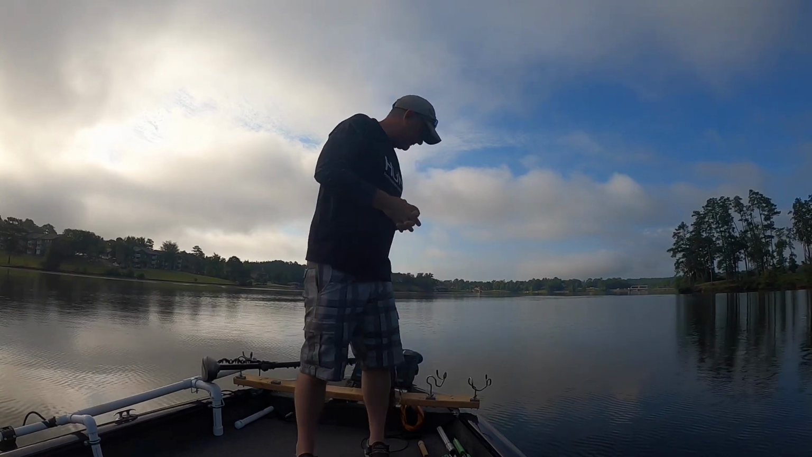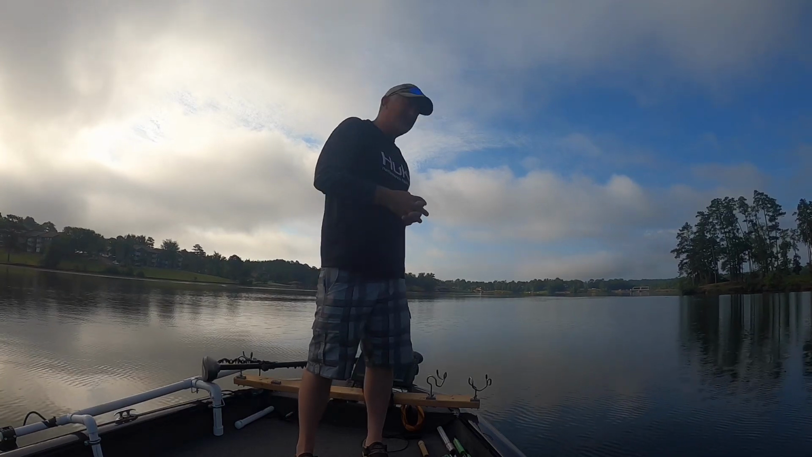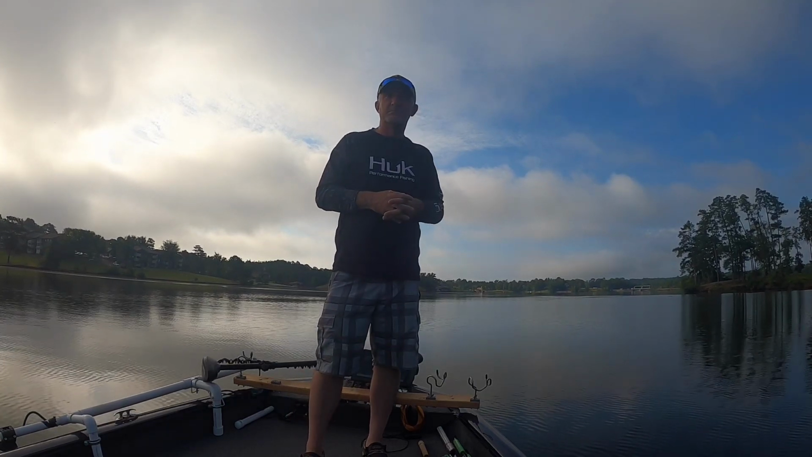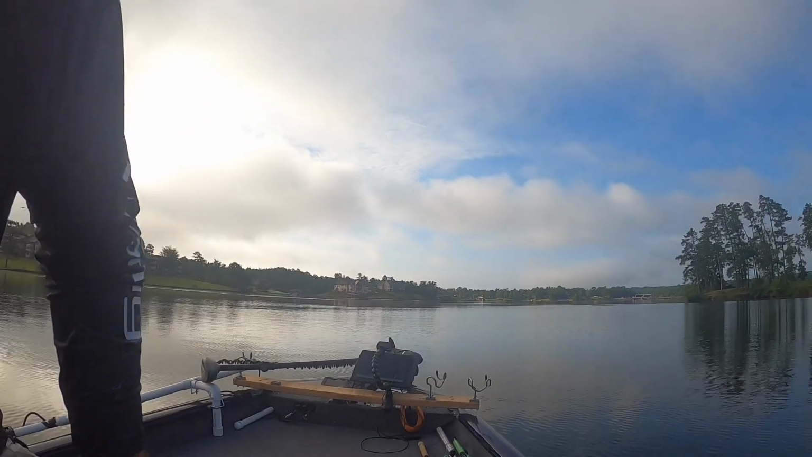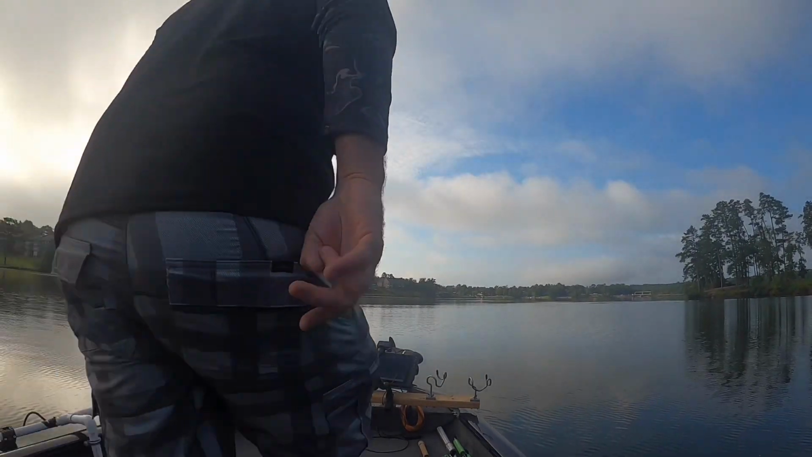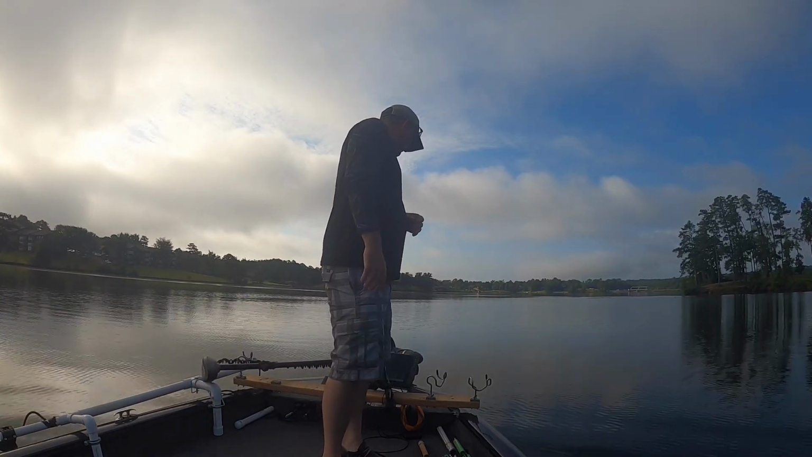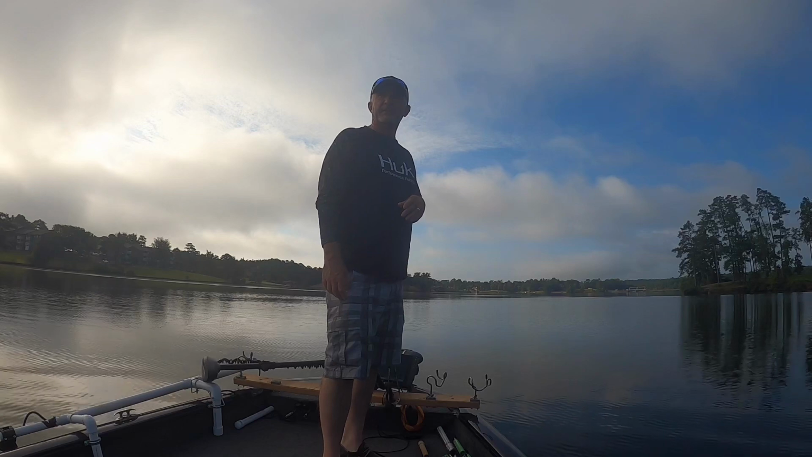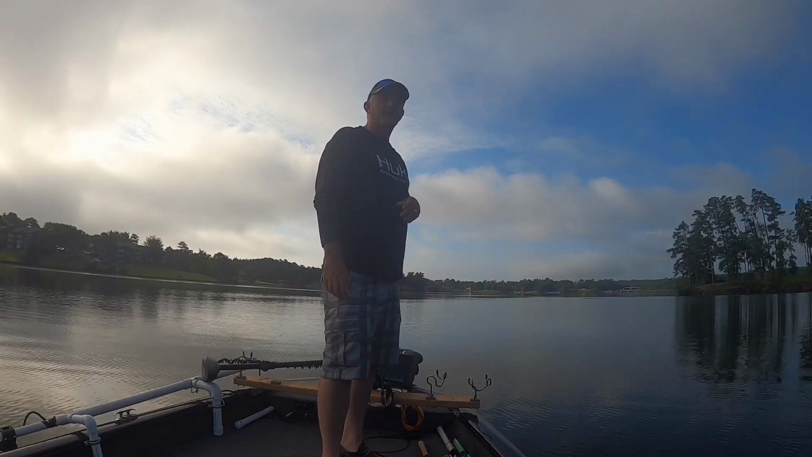Water temperature is 77 right now. No, I don't think that's right. I don't have that transducer in the water. Water temperature is actually 84 right now, so I guess my air temperature is right around 77. Probably get up around 90 as far as the air temperature goes.